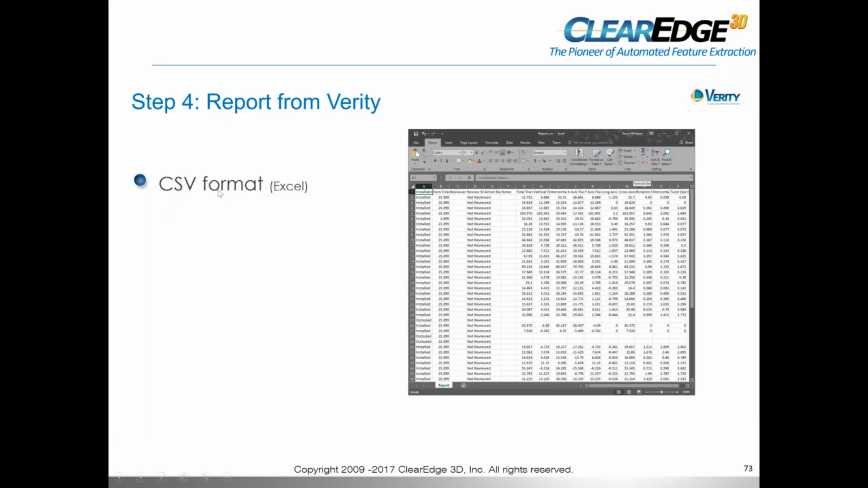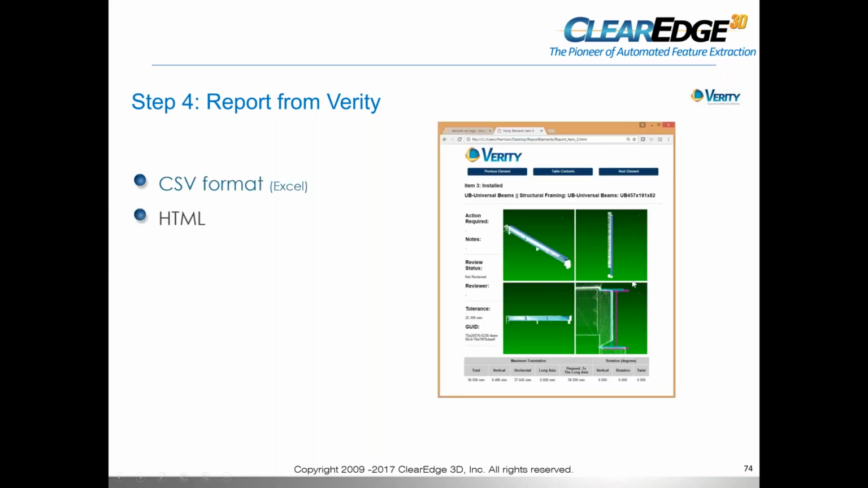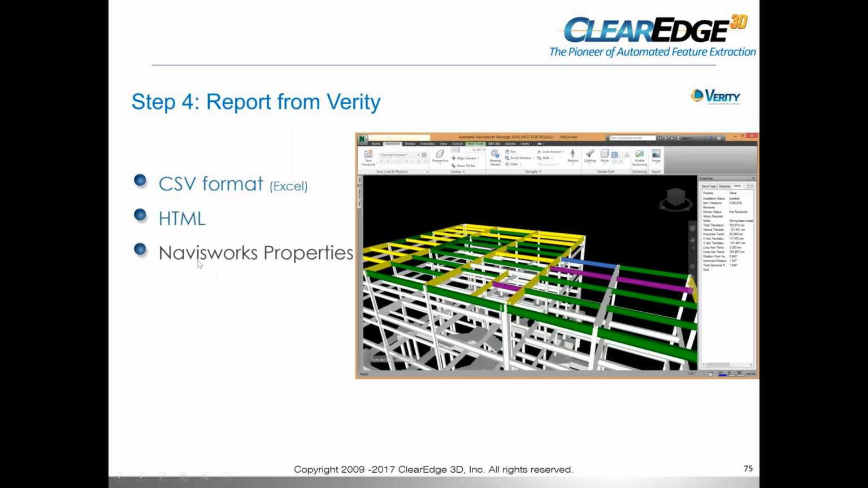You could get a spreadsheet report, CSV, or you could get an HTML report. In the HTML, it shows you the 4 different views, the plans, the section, the 3D, and it also gives you the deviations in terms of the millimeters or inches or whatever units you're working in. Okay. It also gives you rotational deviations as well. I could also take that same data from Verity and push it into Navisworks. So when I go into the Navisworks properties, you could see here's all the data, and I could do it element by element. Very quickly, I could see which elements are correctly installed and which ones are out of tolerance, okay?